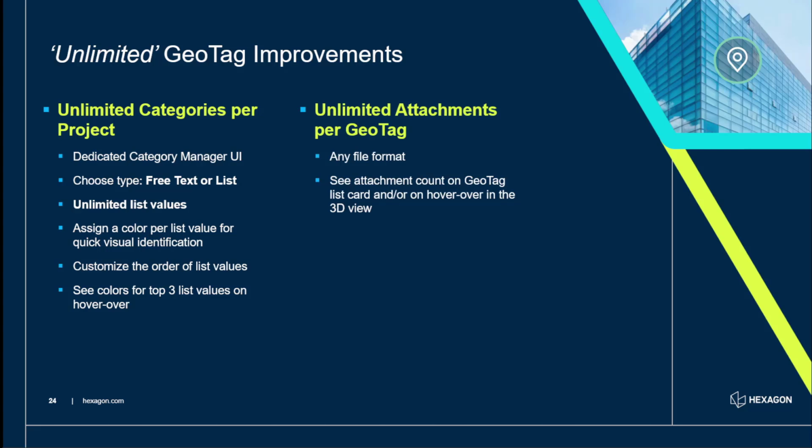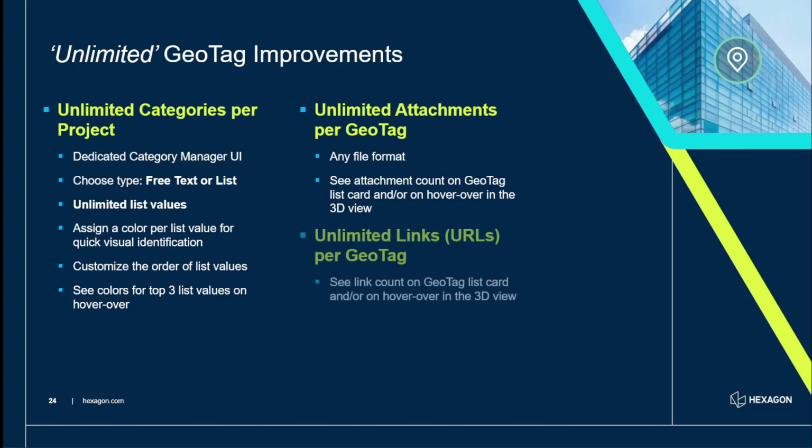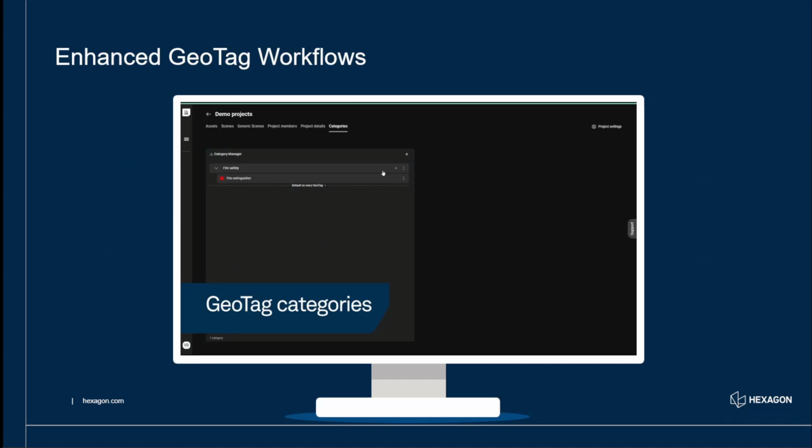We've also got unlimited attachments per geotag, in any file format. This gets uploaded to the cloud and is linked to the geotag. Again, you'll see the attachment count when you hover over the 3D view, and also unlimited links per geotag. So again, if you hover over the geotag, you can see the link count associated with it. We really are bolstering the whole geotag workflow, as this video will show now.